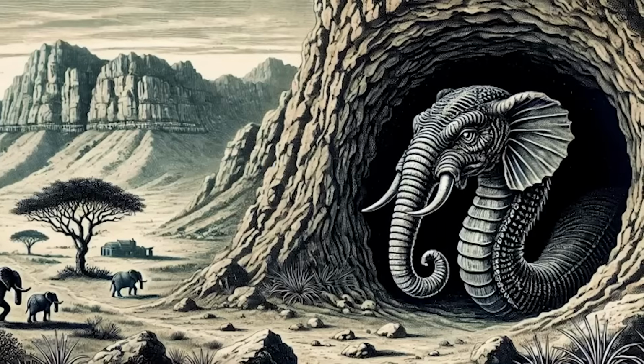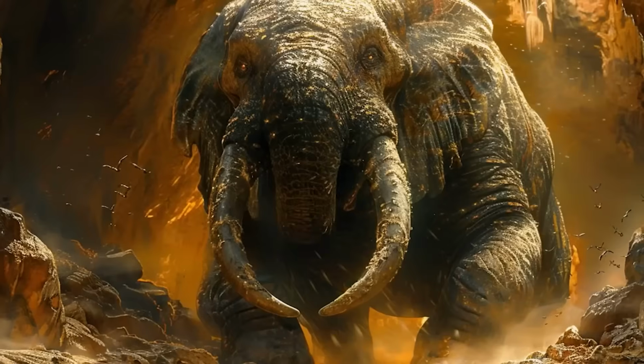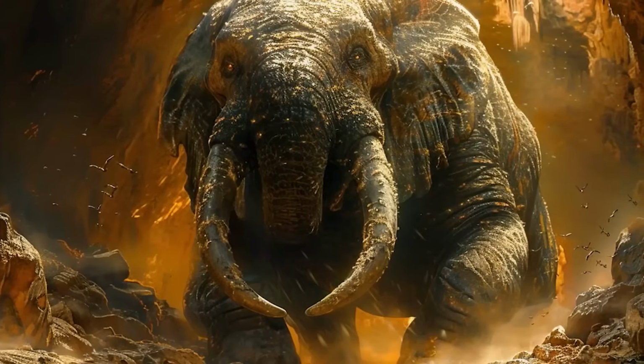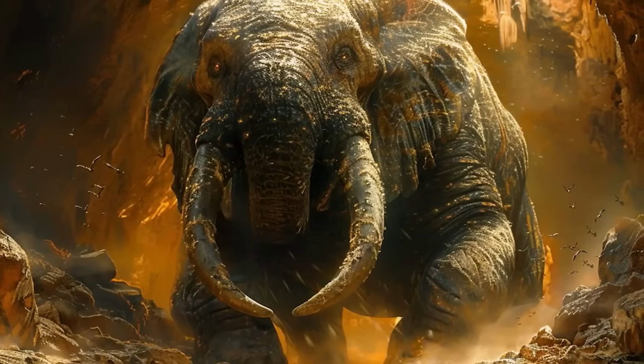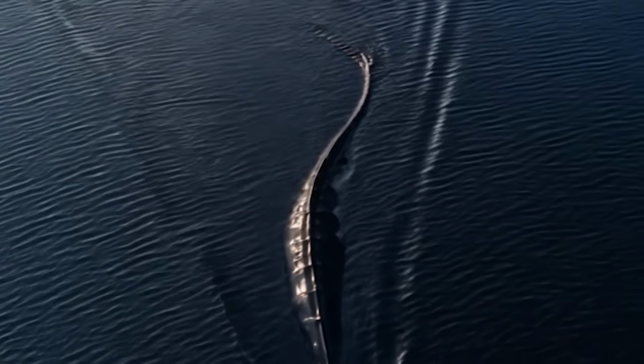The Groot Slang is said to lure elephants into its cave where it devours them. It's also believed to be attracted to precious gems, especially diamonds. Some versions of the legend say that the Groot Slang can be appeased or tricked by offering it gems, allowing victims to escape. In 1917, English businessman Peter Grayson disappeared while searching for treasure in the Richtersveld area.